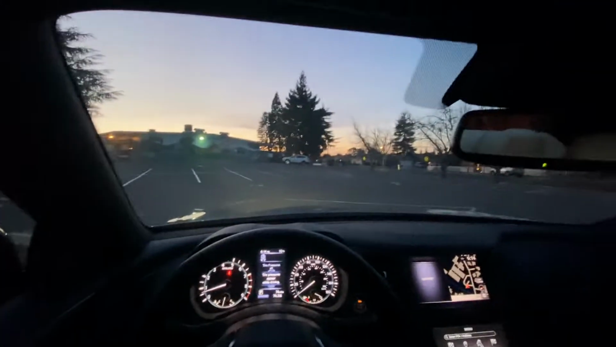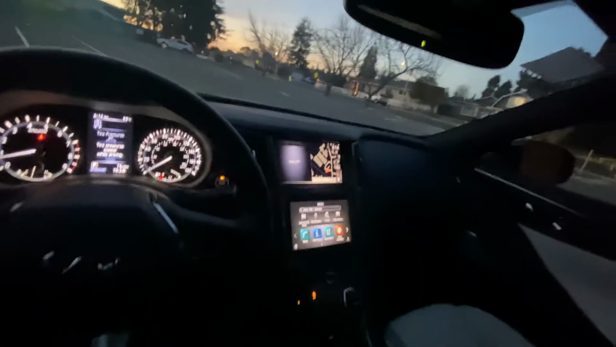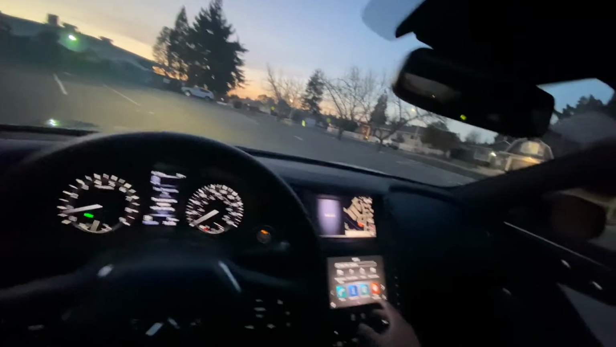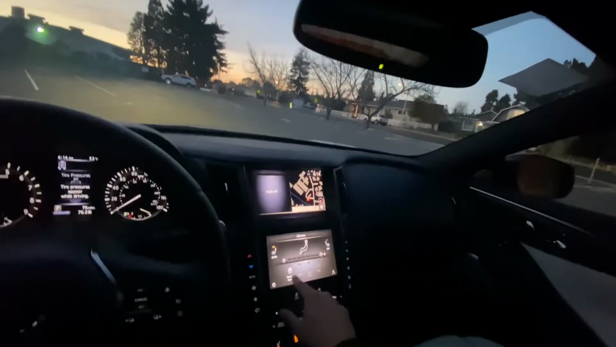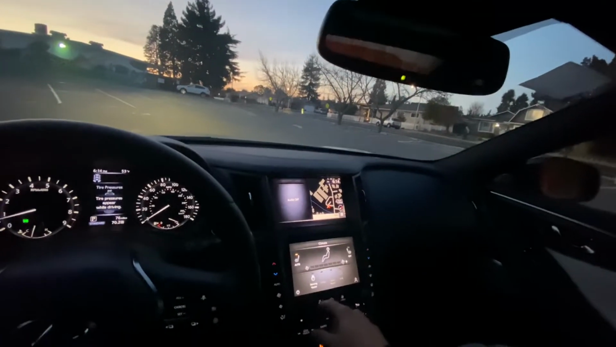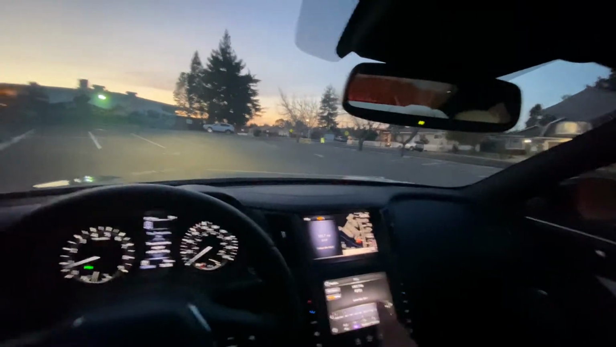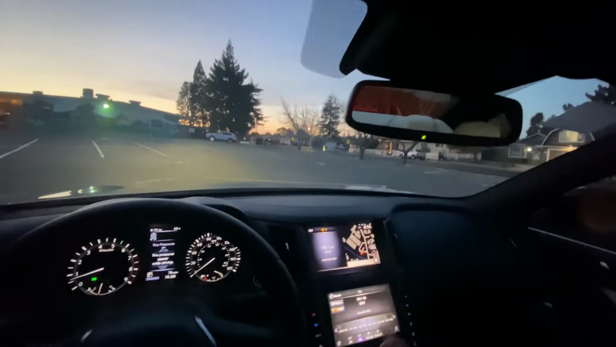Got all your safety features. You can get blind spot, lane departure, backup camera, backup sensors. You also got heated seats down here, pretty convenient. You also got a heated steering wheel too, you can check it right over here. Heated steering wheel, heated seats. You also got Apple CarPlay, Android Auto. You can put on these newer model versions. I think it happened in 2019 or 2020 where they got Apple CarPlay standard. So that's another cool thing.